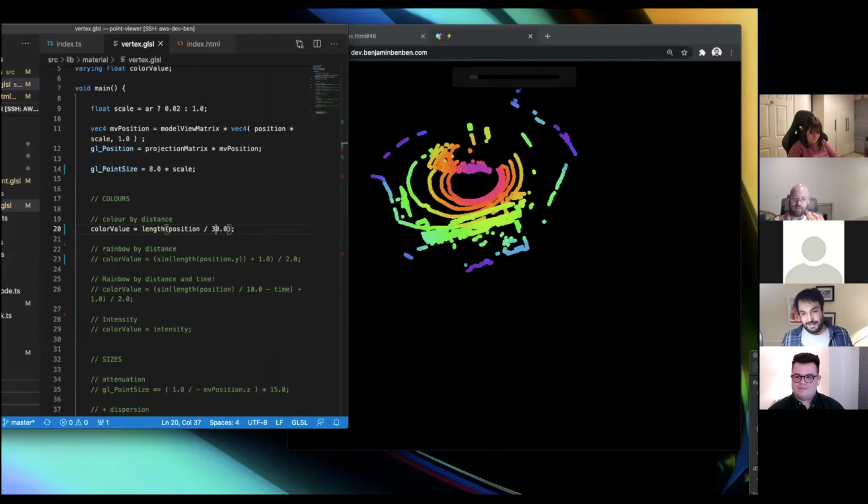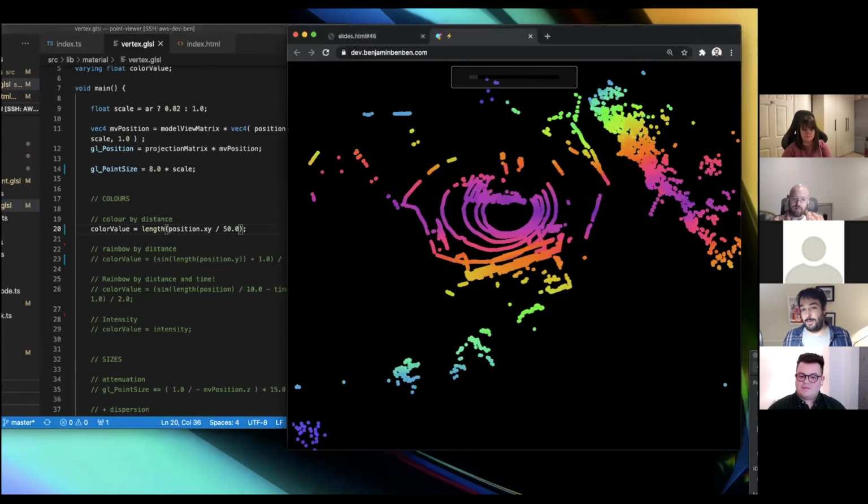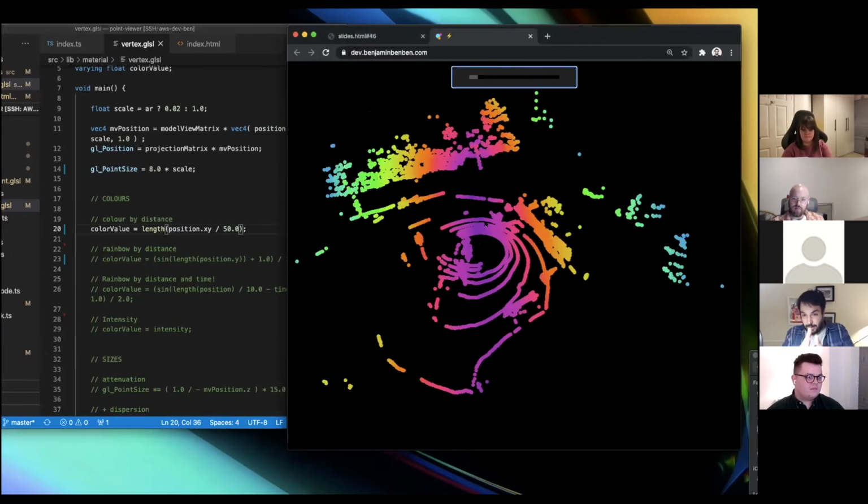What's quite nice is these units are meters, so you can play around with that. You can also play around with it, and we can color it based on the XY position. So that's now coloring out that way.